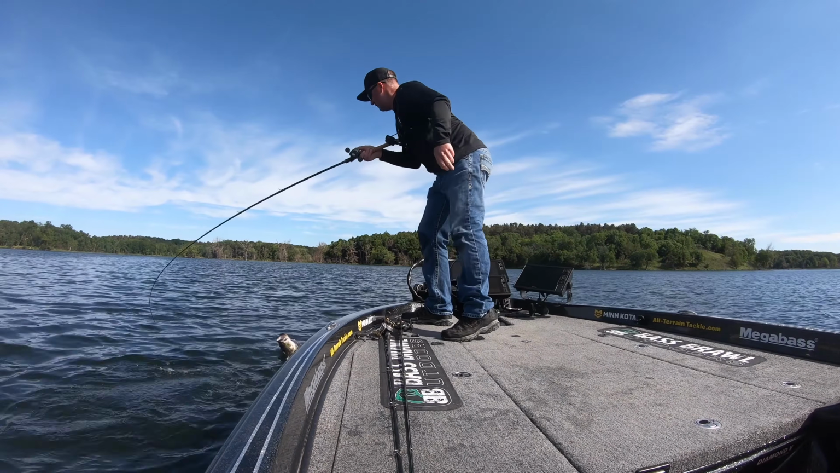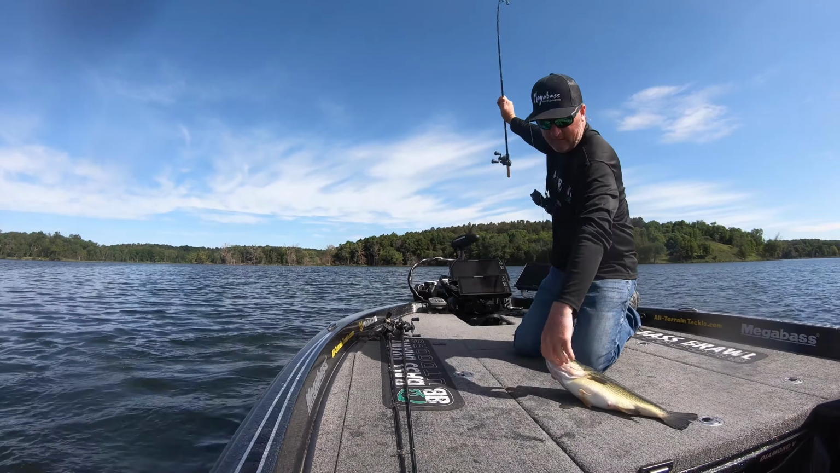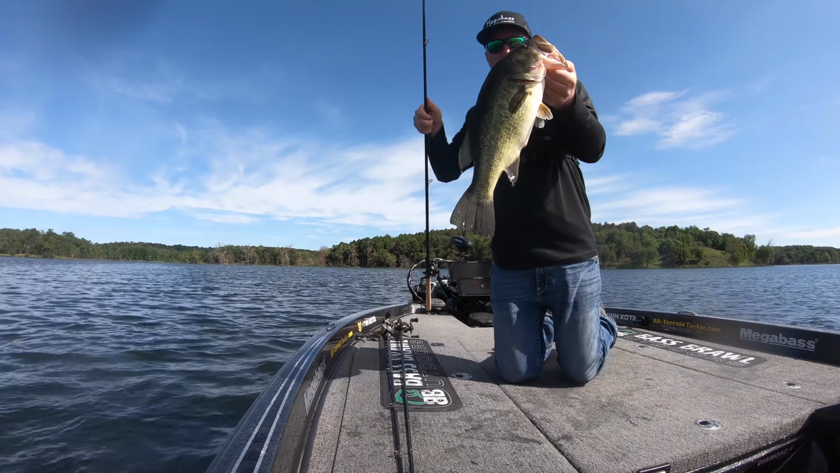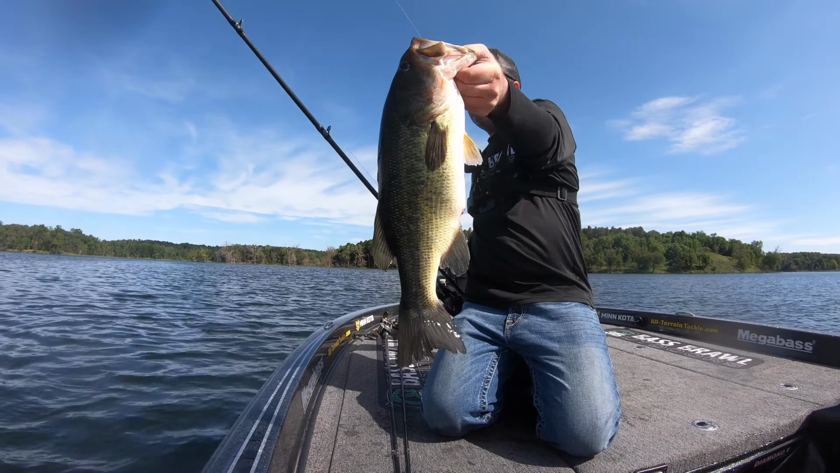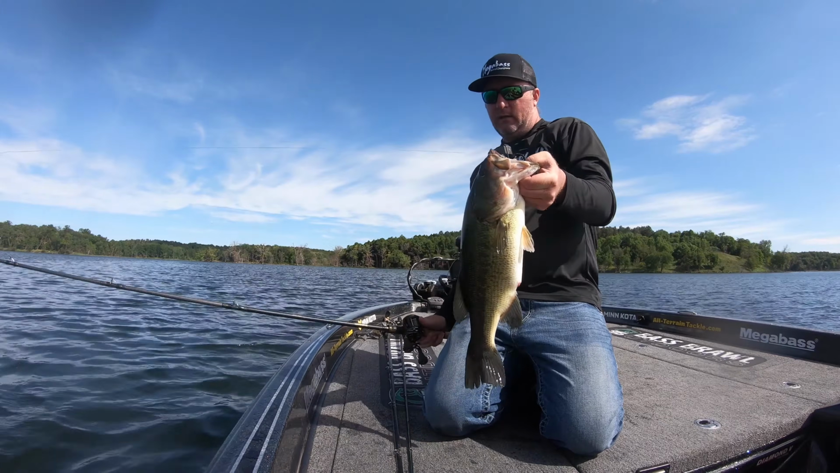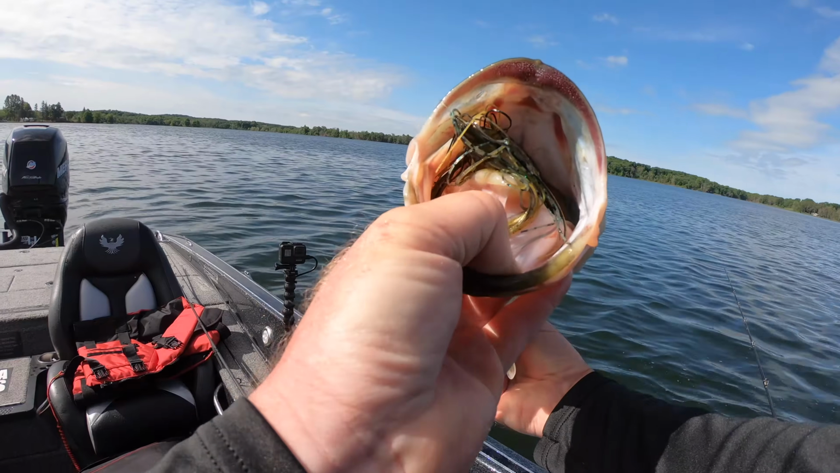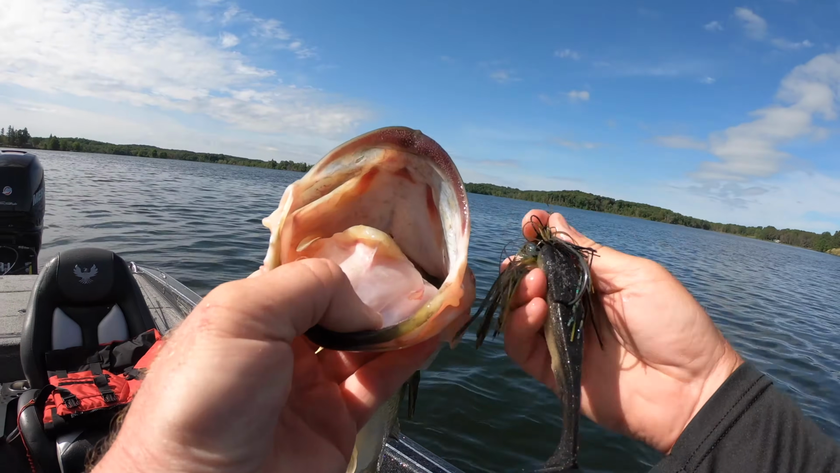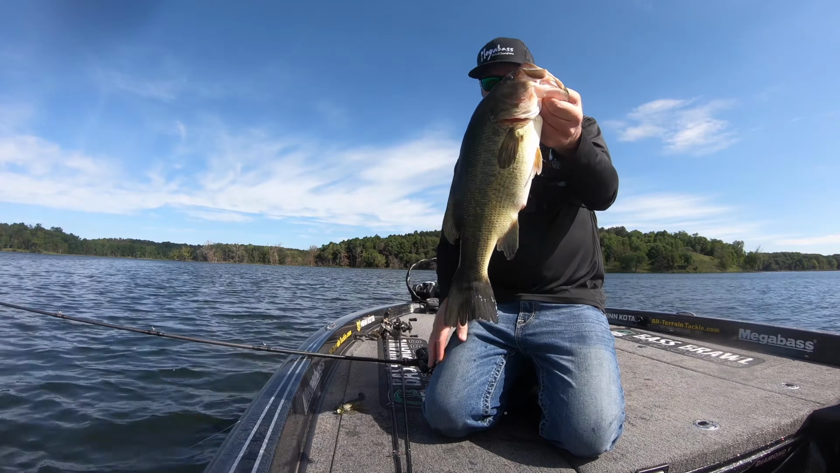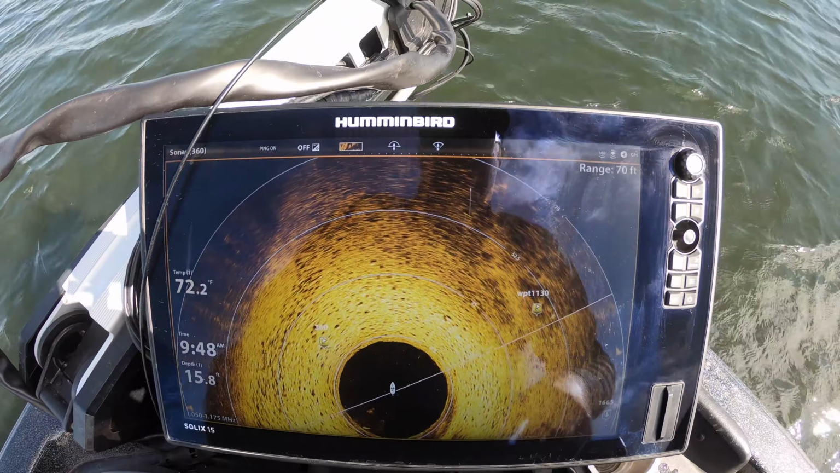Oh, it's a big fish. Oh, look at that one. Another big early summer bass. Oh, big mouthful of jig right there. Okay, what'd that one come off of?